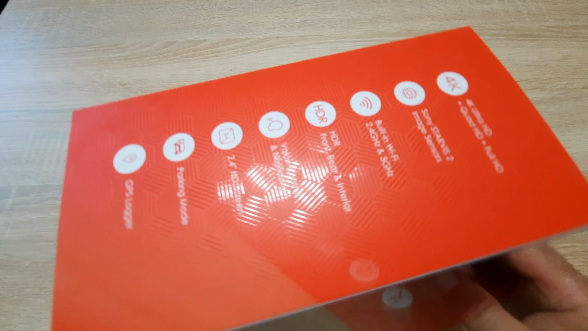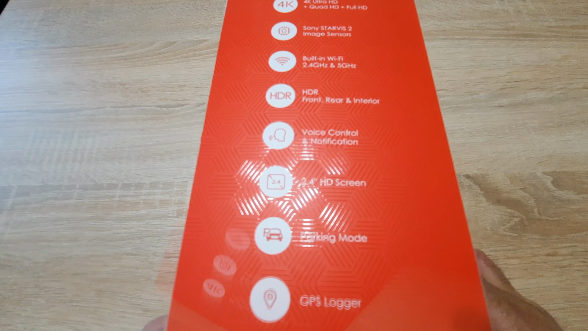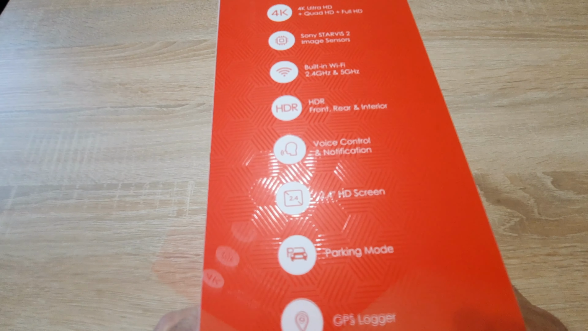So not WDR but HDR. HDR is the only technology which can bring you the car license plates at night.